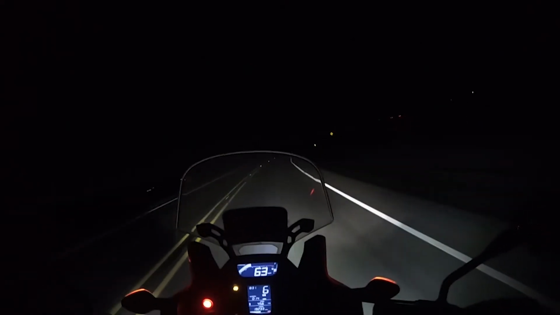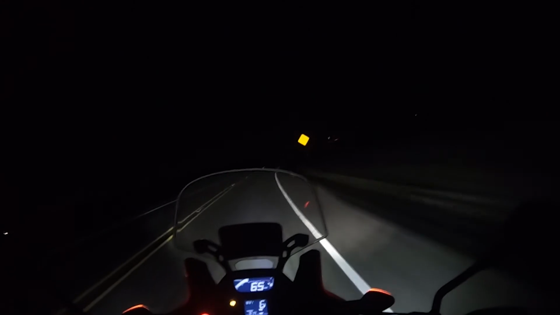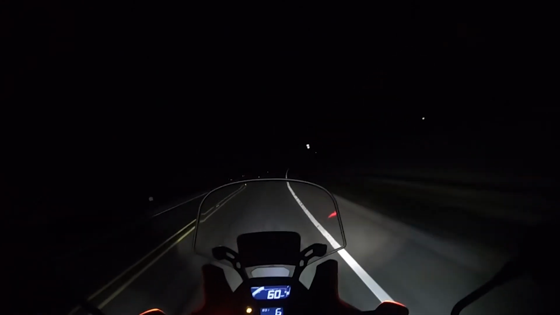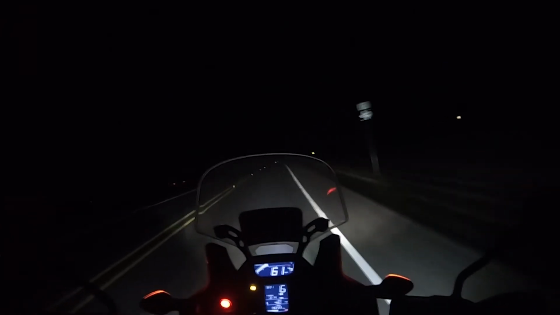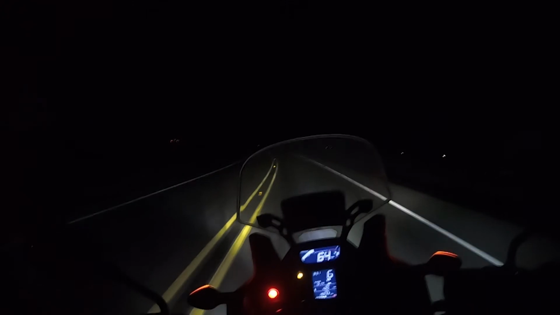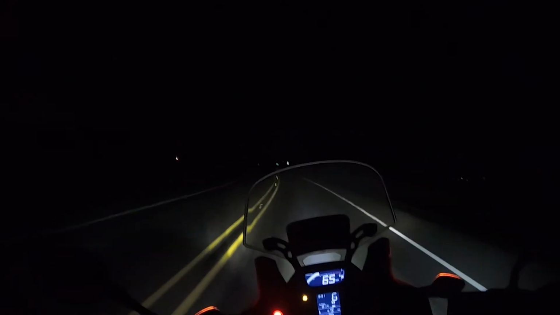I'm finally working on getting myself a proper cold weather jacket though. I've been using this Joe Rocket mesh jacket with a raincoat over it for years. And then a heated vest underneath. Oh, that and 4 additional layers. Still get cold. So finally I'm going to make the plunge and get a proper winter jacket.